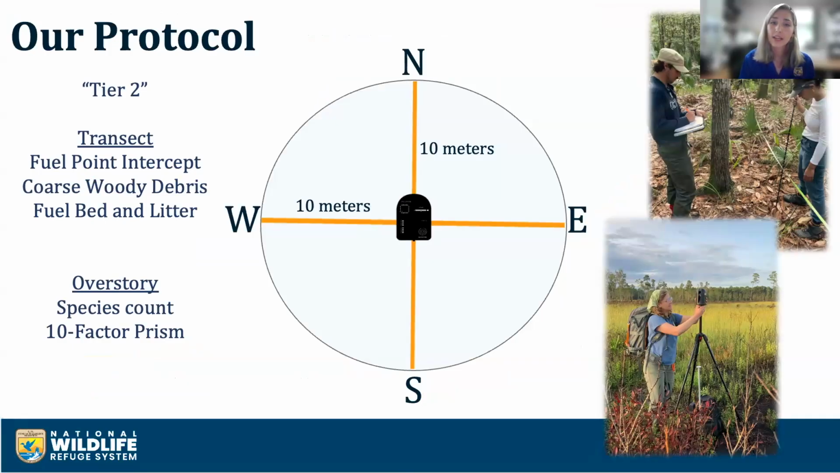Technicians complete a point intercept, presence absence, and coarse-woody debris surveys, as well as measure the heights of the field bed and depth of the litter at specific distances from center. After the transects are sampled, technicians document the tree species within 10 meters of center and use a 10-factor prism to estimate the basal area. And then a rescan is taken after treatment or the next year, and these rescan plots take about 10 minutes to complete and can be done by one person.